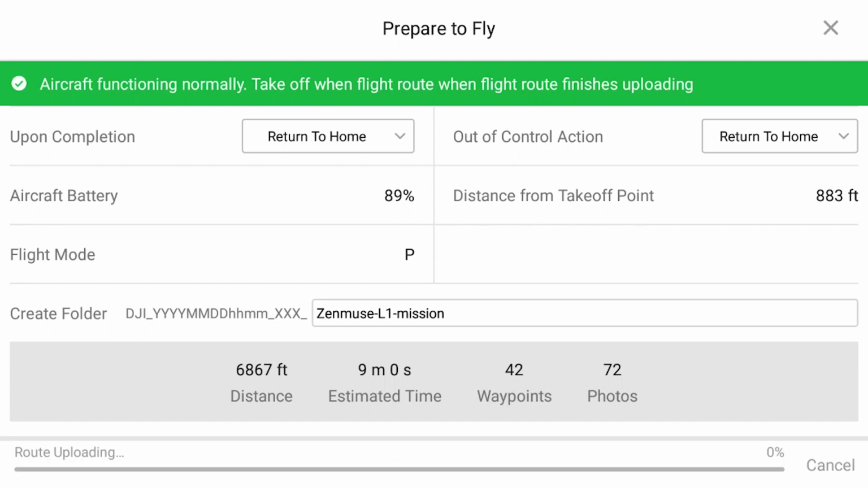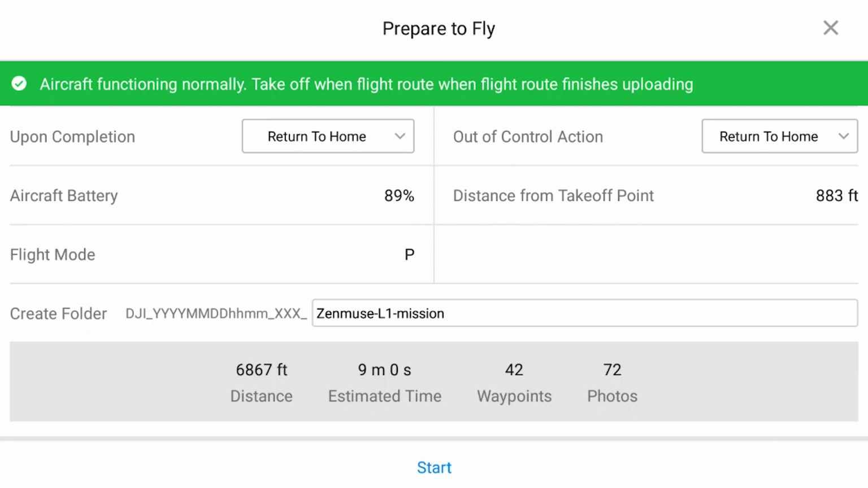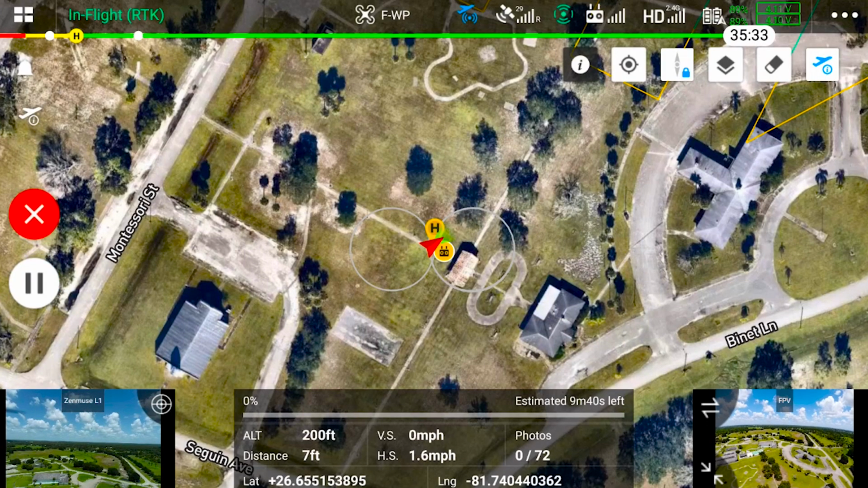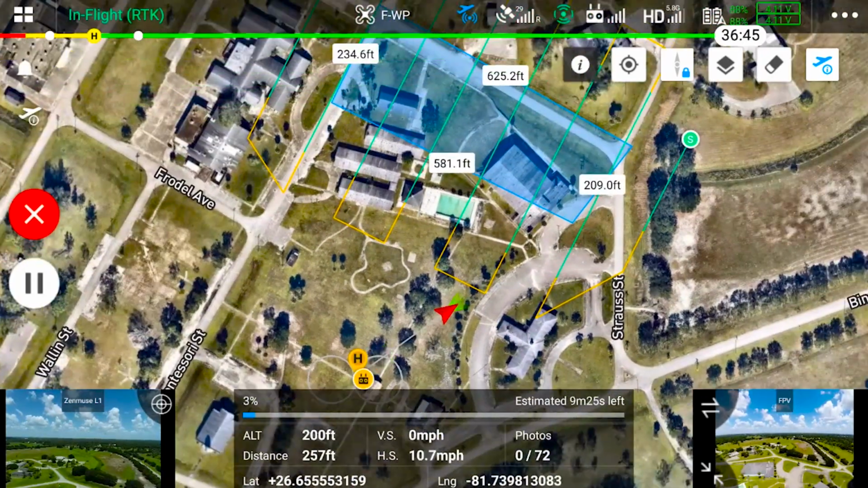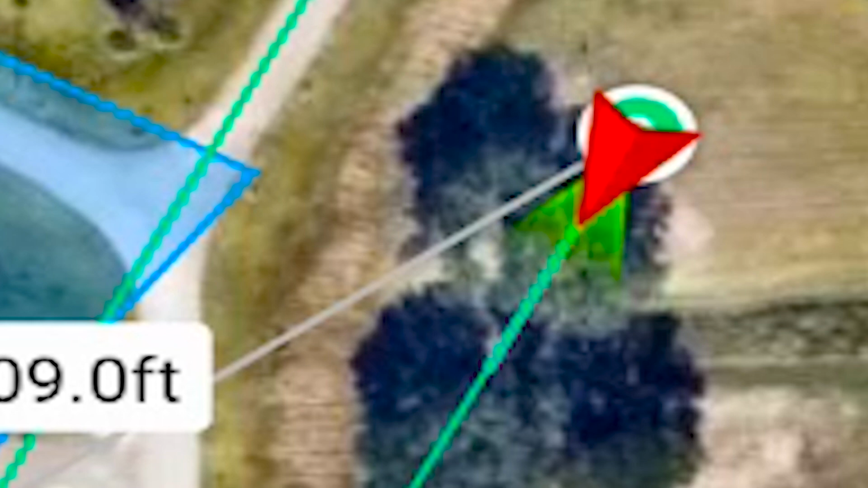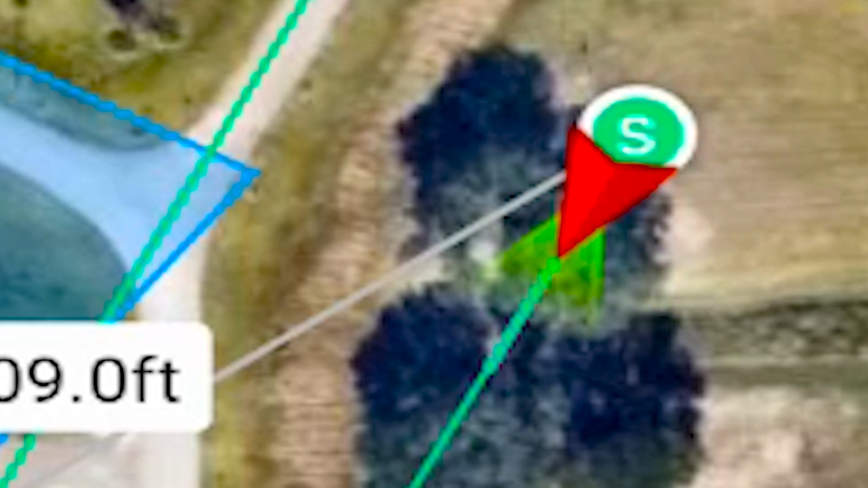Verifying return to home, all that is good. Everything's good on the screen. I'm going to go ahead and hit start. And now the aircraft's going to head to that start point. Once it gets to the start point, it's going to do an IMU calibration flight where it's going to go forward and backwards, and it's going to verify everything and do some more calibrations.